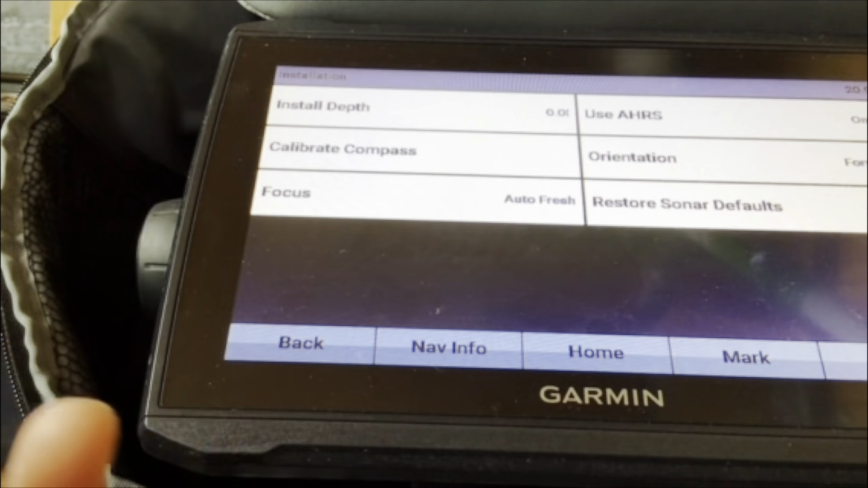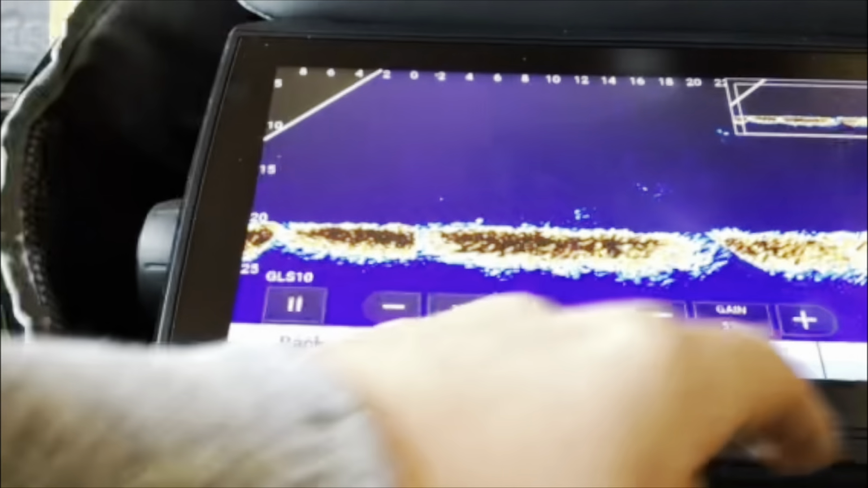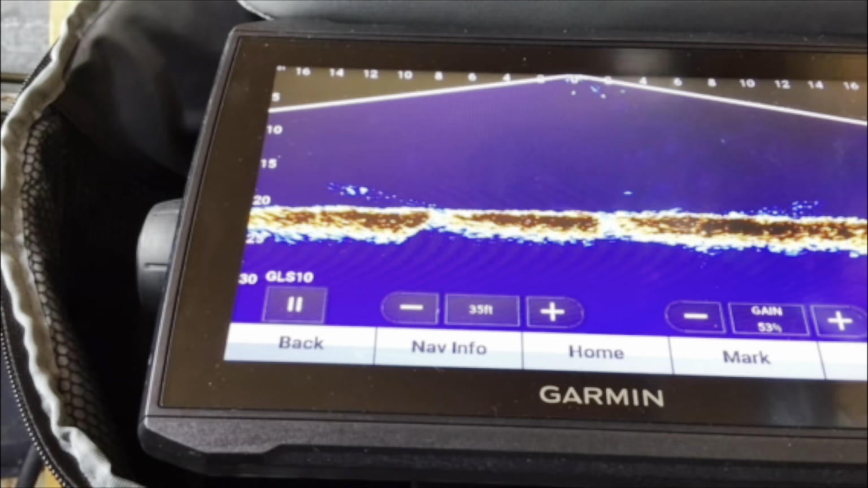Then if you want to change it to down mode, it would just be orientation, auto, or you can go to menu, sonar setup, installation, orientation, down. This is down mode. Then you can switch that all on here. So that's pretty well all the basic settings.